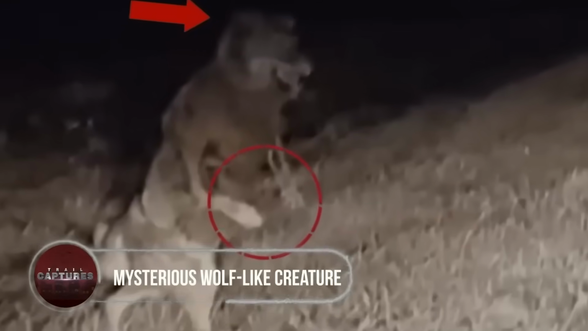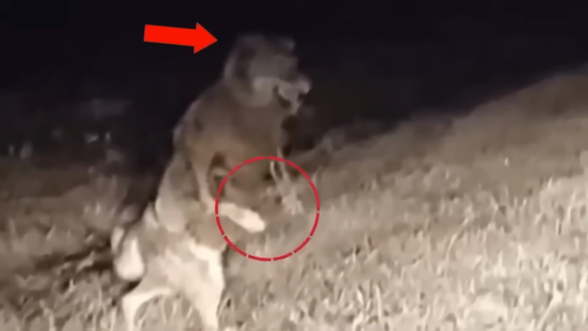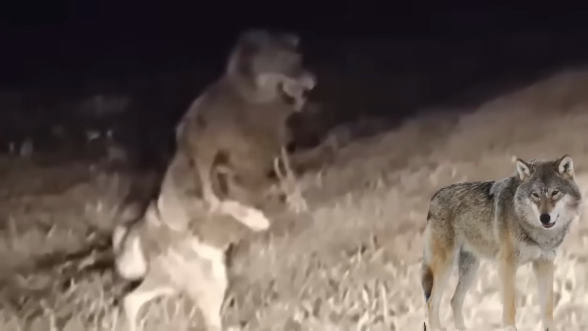Mysterious wolf-like creature. Late one night, a driver navigating through the dark forest encountered something truly peculiar. As the headlights illuminated the eerie surroundings, the driver slammed the brakes when a strange sight caught their attention. It wasn't a Yeti this time, but a wolf walking on its hind legs. But hold on, something was off. The creature had skinny arms, unusual paws, and barely noticeable ears. It hardly resembled a typical wolf, yet its fur resembled that of a wolf.